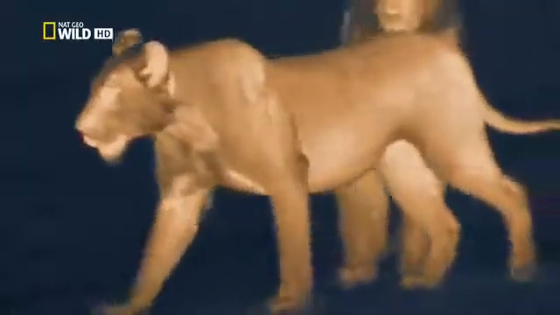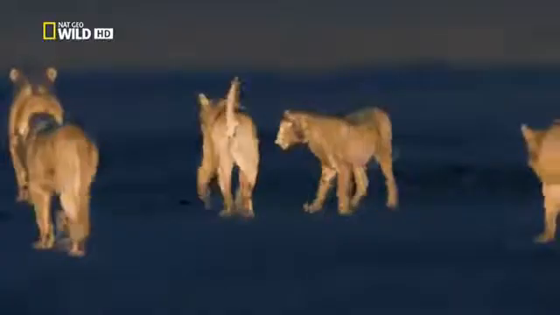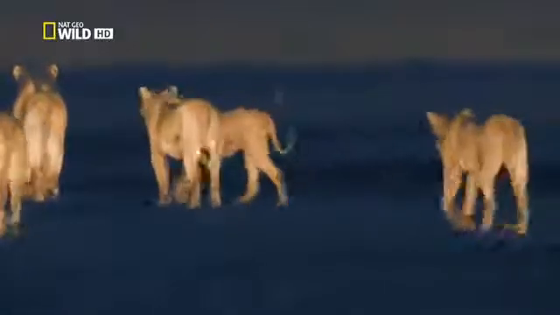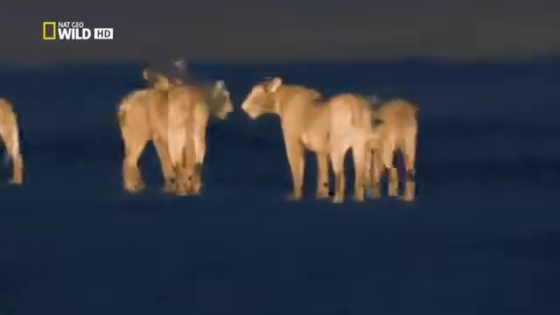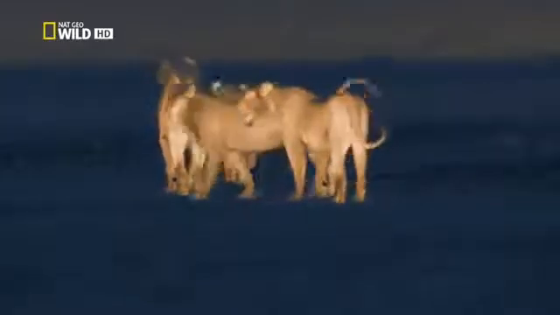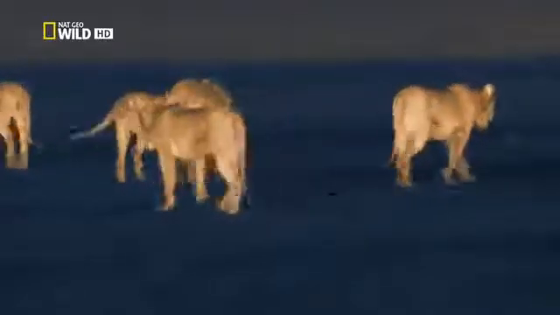Mum is not impressed. Now they'll all have to walk another half an hour before they catch up with food again. It's a painful lesson in wasted energy. Mum instructs her inept offspring to stay back this time, while she gets them all a good meal. She walks across the breeze to pick up the scent of the herd.